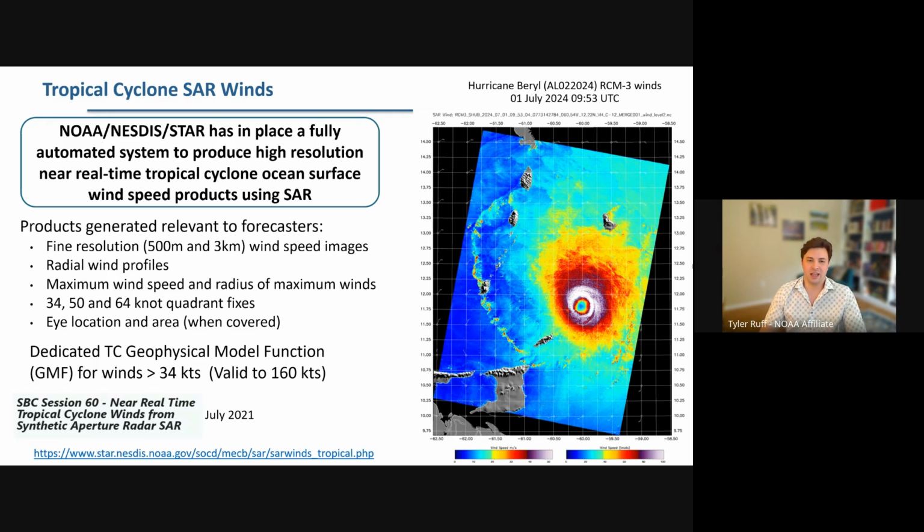Importantly, we have a dedicated geophysical model function for these winds greater than 34 knots, valid up to about 80 meters per second or 160 knots. In case you're interested, we actually use the cross polarization channel to derive these high wind measurements, which does not get saturated like the co-pol channel does.